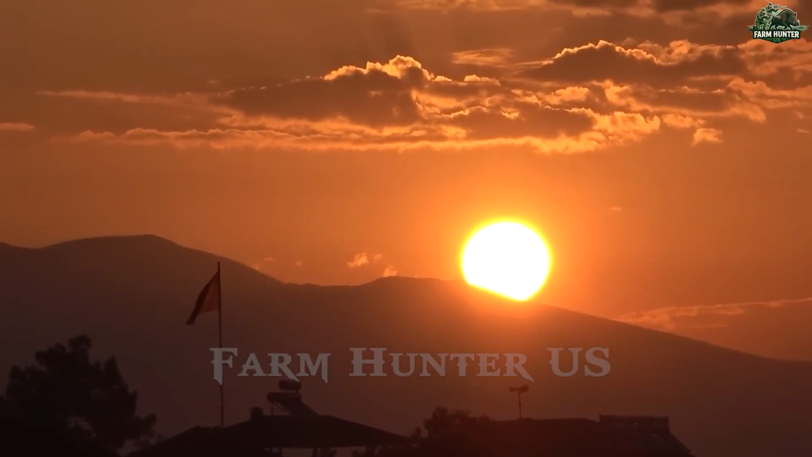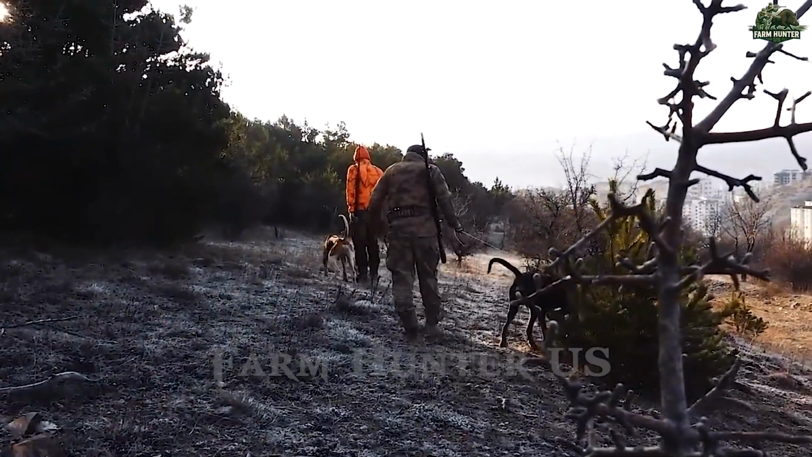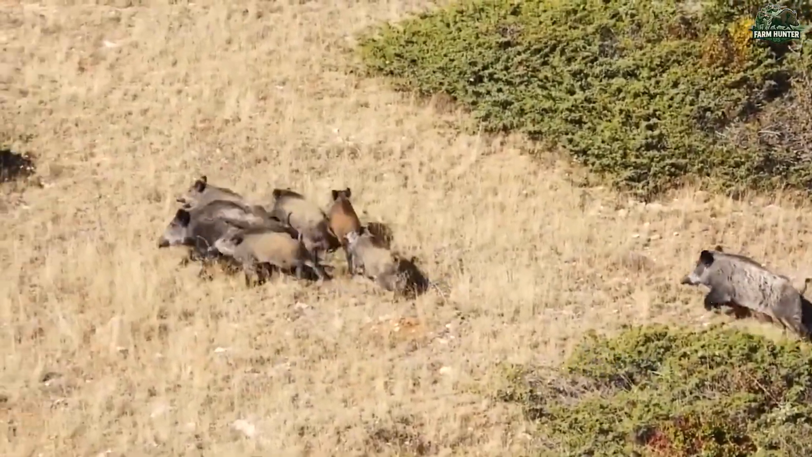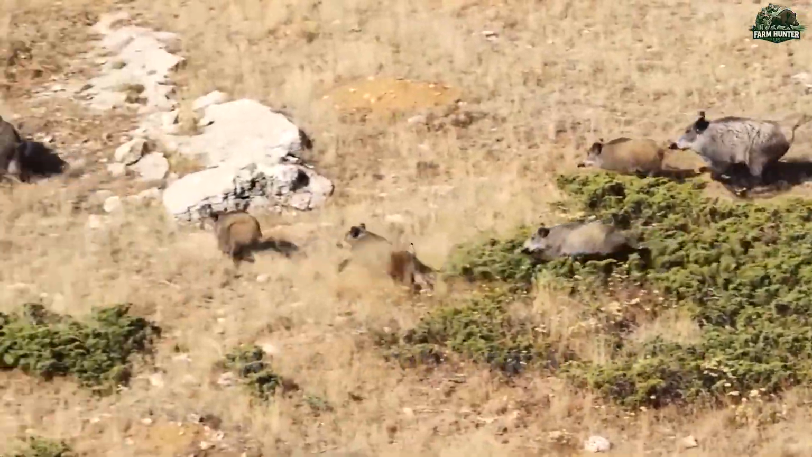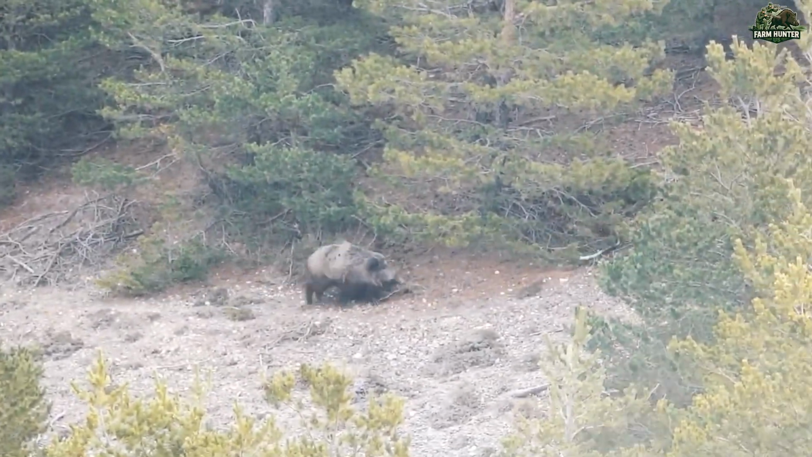As dusk approached, we moved to the base of the hills where the terrain opened up, making for easier pursuit. But with open space came new challenges. Boars scattered in every direction at the first sound of a shot. We brought in vehicles to close the distance, managing to drop a few more before darkness fell.